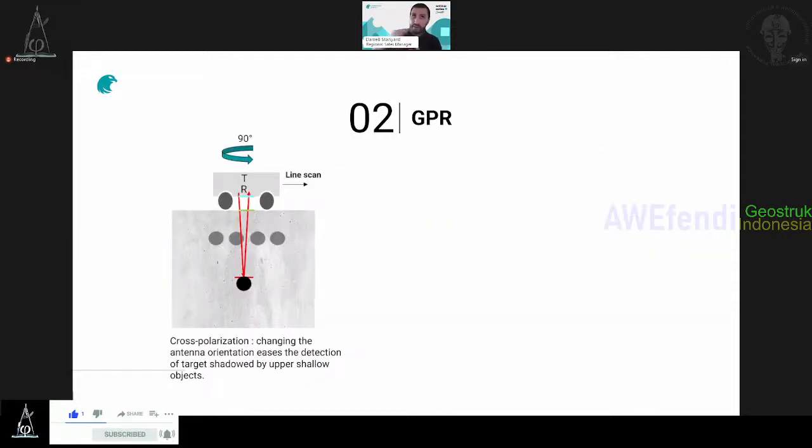Okay, now let's explain what we call cross-polarization. That's super terrific, super nice, super useful. If you simply turn the antenna that I explained before by 90 degrees rotation, you align the transmitter and receiver, and it becomes very good at detecting deeper objects which are shadowed by the top object.